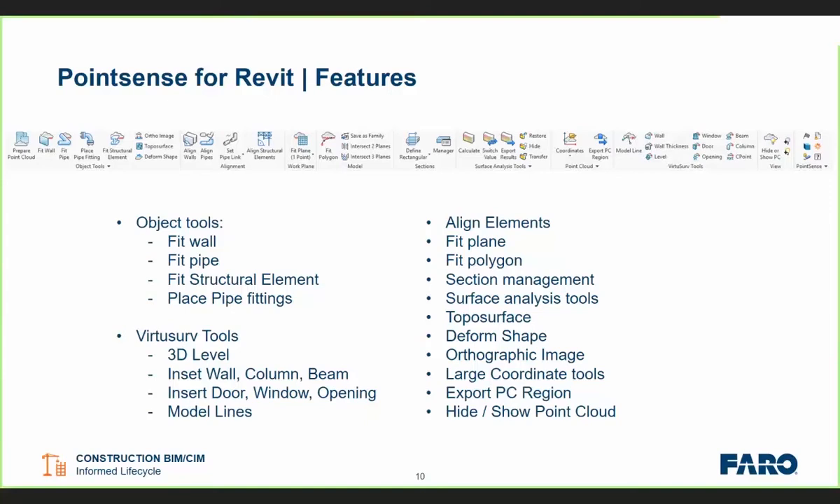And then moving over to the right-hand side, we have things like our surface analysis tools to allow us to check the accuracy of our model, and some good tools for dealing with large coordinates. If anybody deals with large survey coordinates, everybody knows Revit can struggle with the large coordinates of point clouds at times. So we have got some tools to try and overcome that.